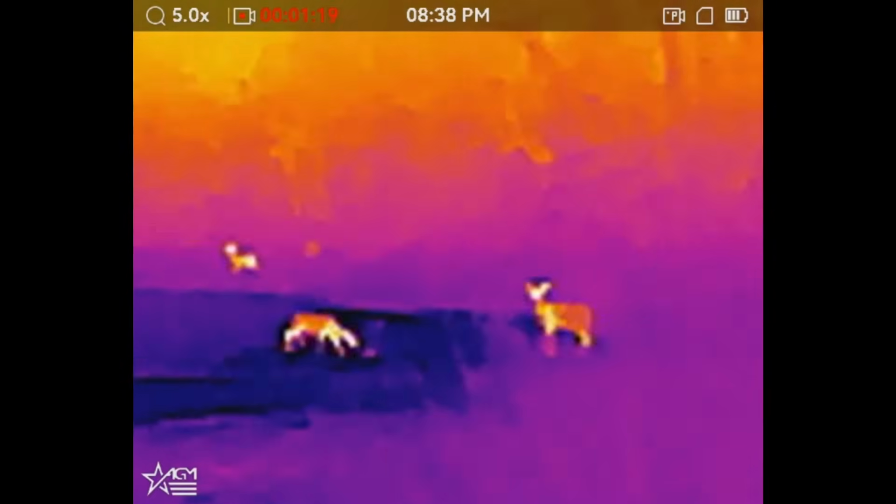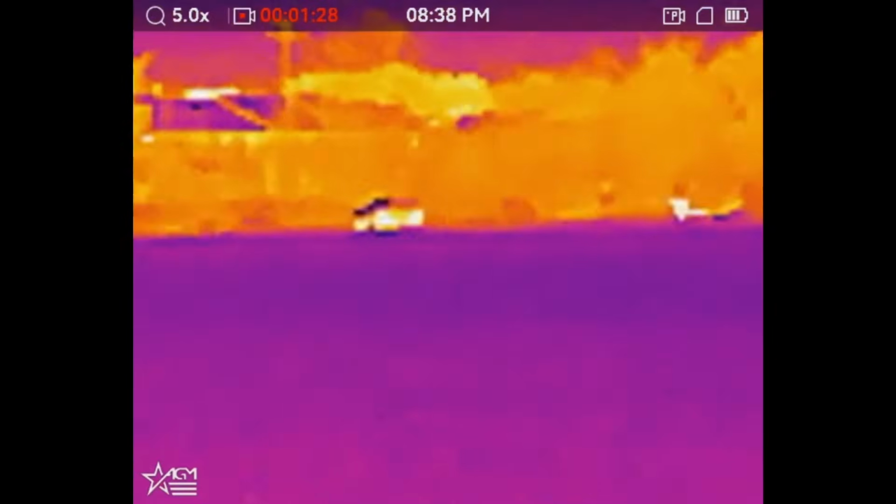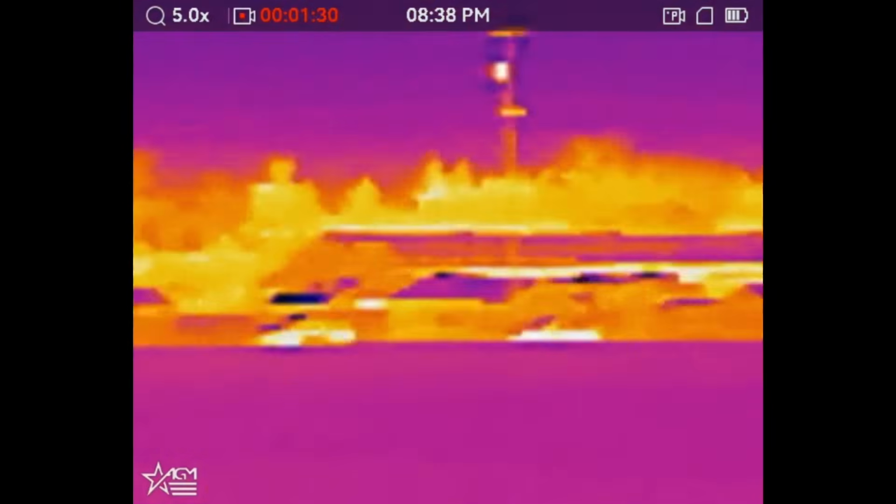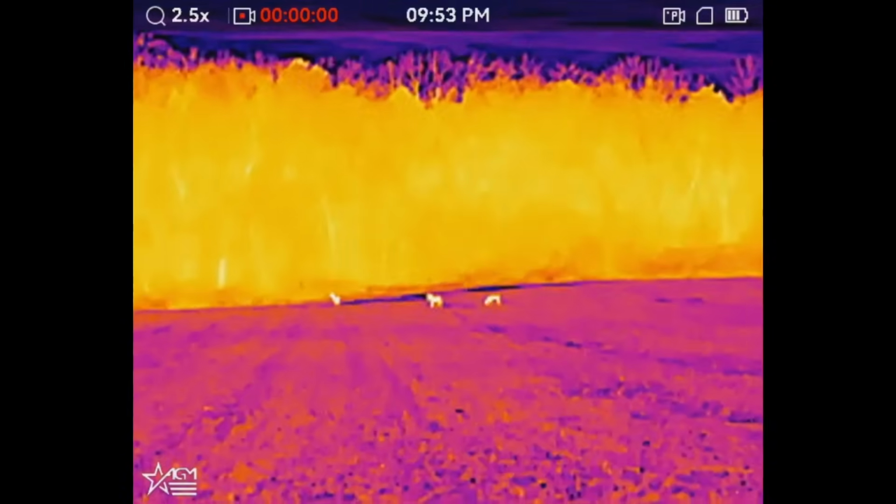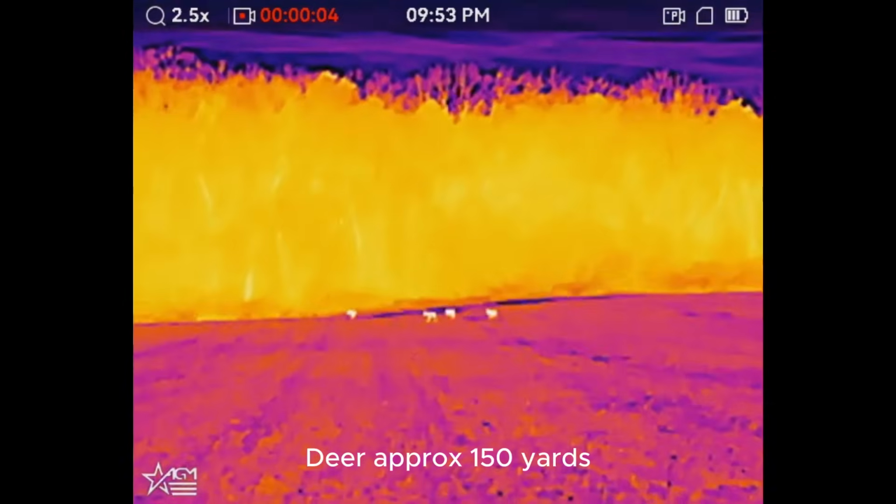I sold my Rattler because I wanted a device that can perform well at distances of at least 300 yards and in. The 256 core in this Rattler falls short of that goal. In my opinion, the image is just not clear enough for me to be confident in taking a shot at an animal past 100 yards.